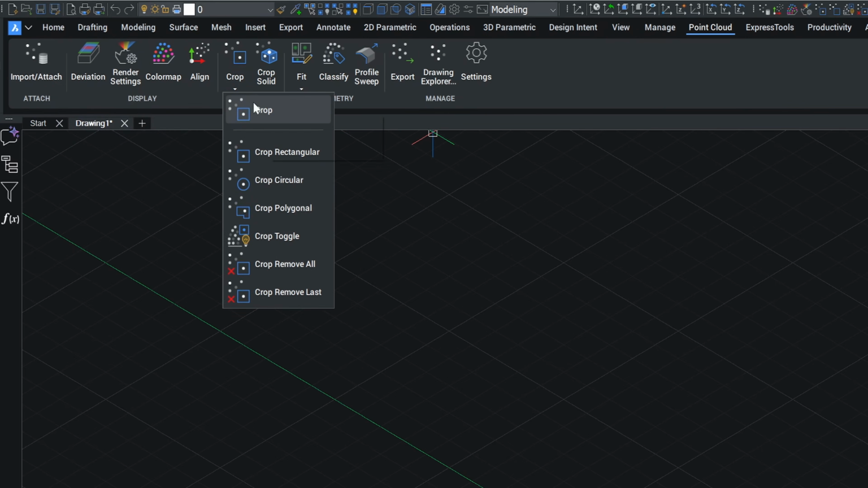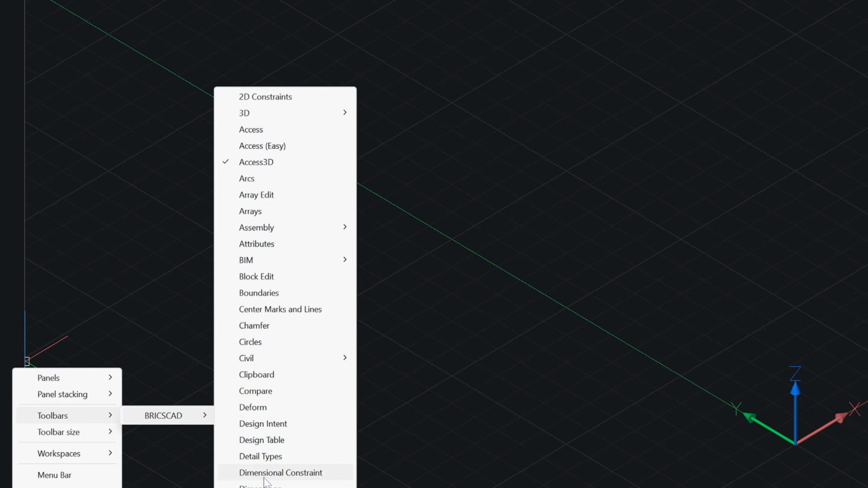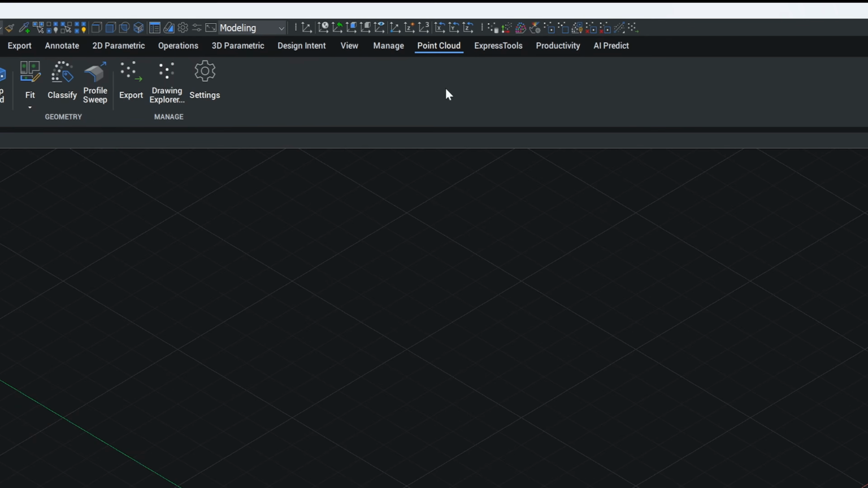The commands you will use most often are crop and uncrop. I will right-click on the right menu tab, go to Toolbar, then BricsCAD, choose More, and open the two menus I use most, Point Cloud and UCS Options. Then I drag these two menus to the top so I can access them with a single click.